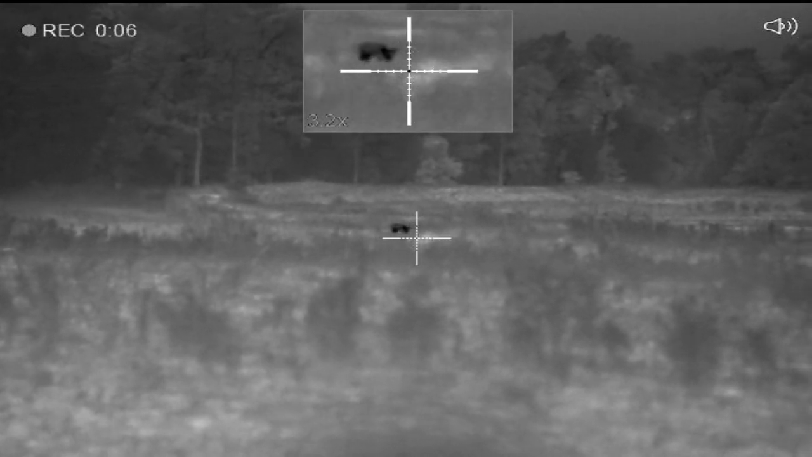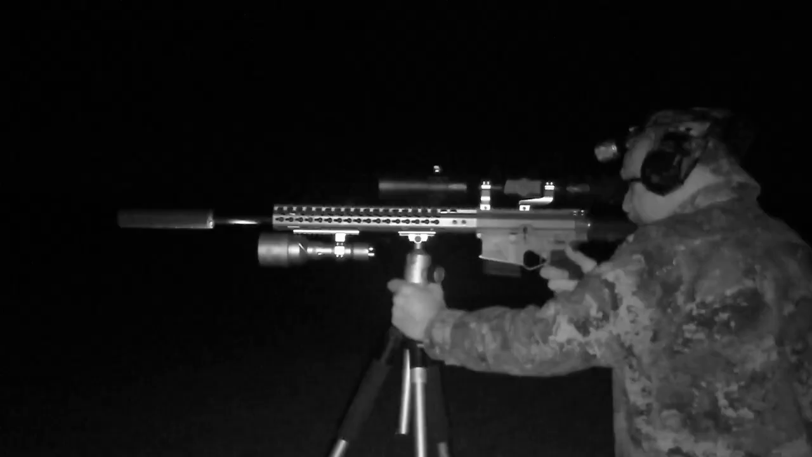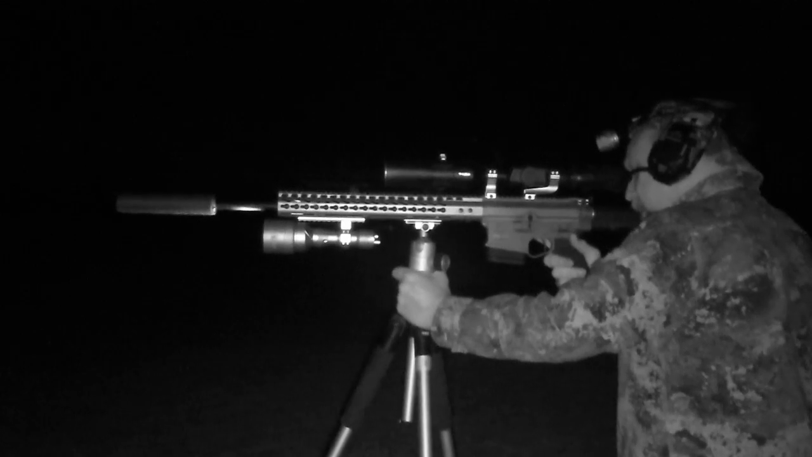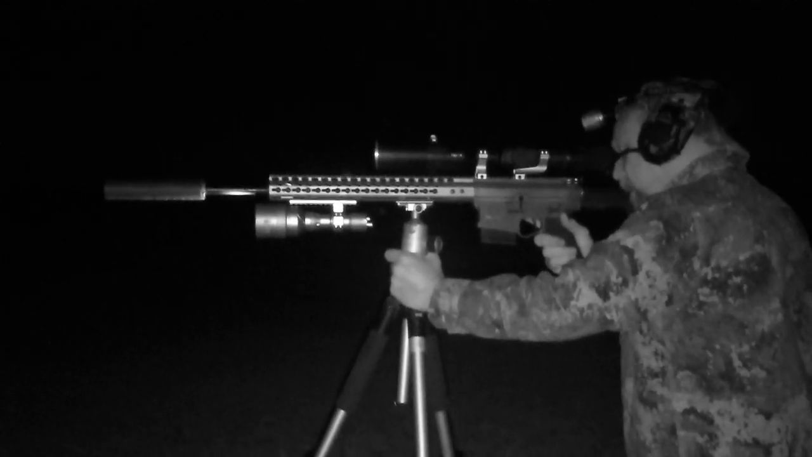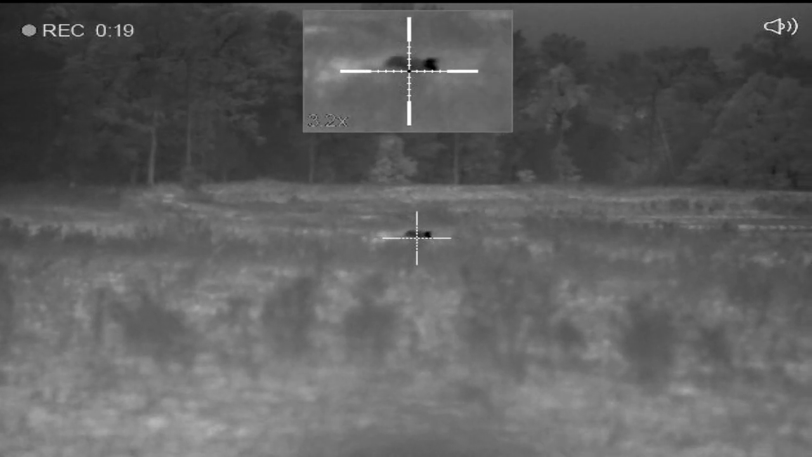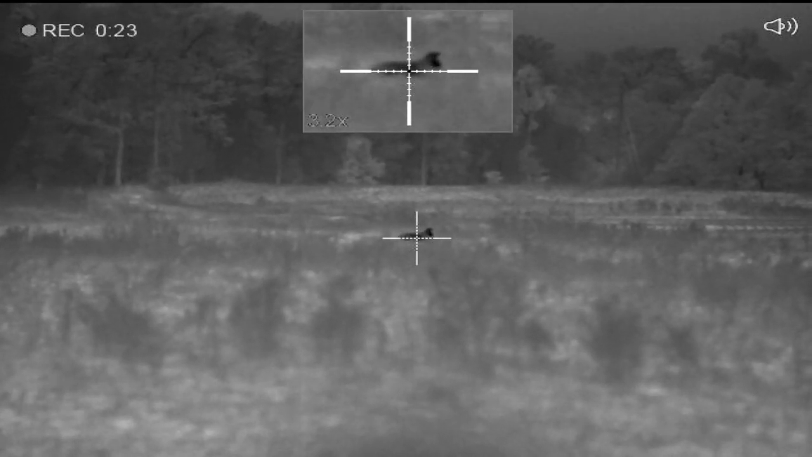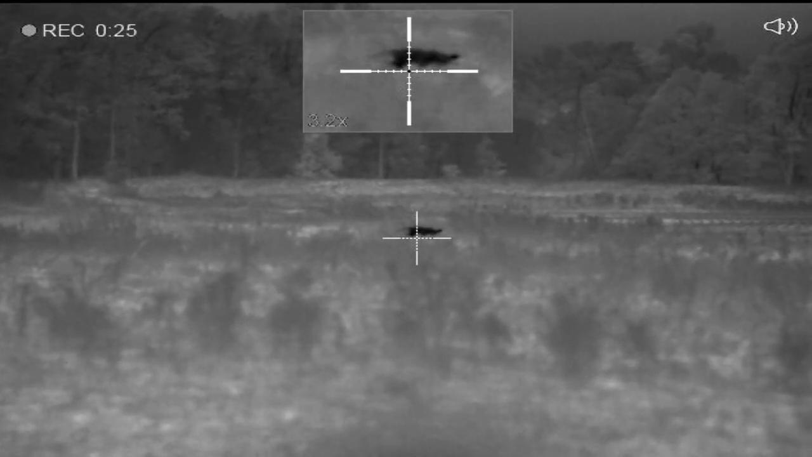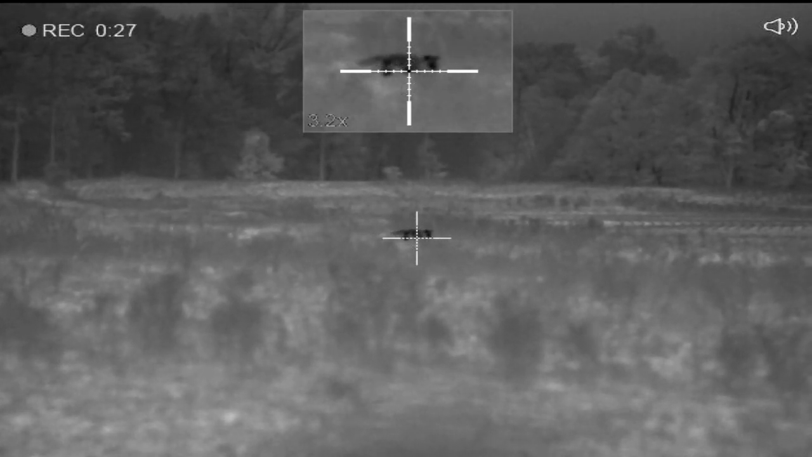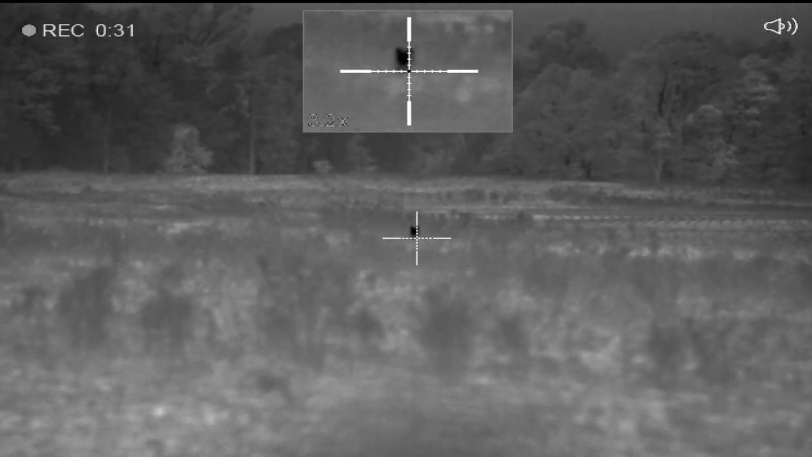It's definitely a coyote. Right here in front of us, you see it? You see it right here in front of us. Give me the word, it's close. Now some of y'all watching this are probably saying, shoot it, shoot it, shoot it. But really, I'm trying to verify my target. Jamie's on the night vision and I'm relying on him to tell me what it is, because fox season ain't in and he's convinced that it's a fox.